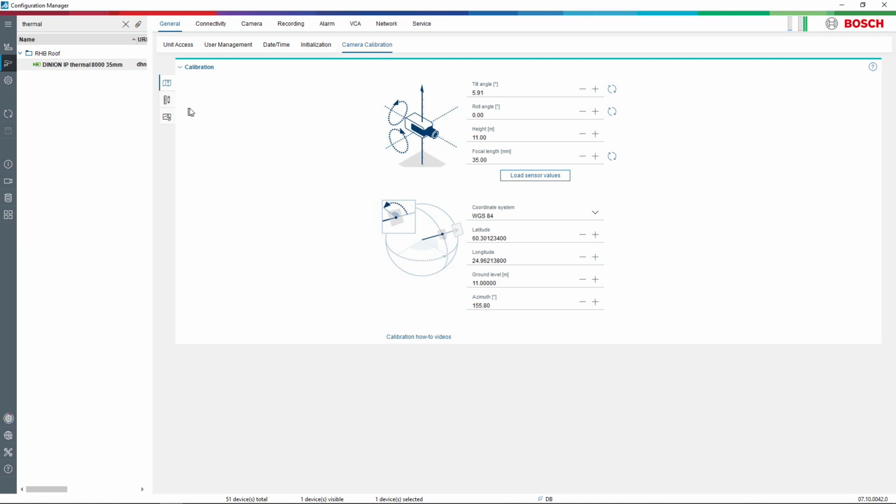And I see another thing here, Jimmy. You have some other nice and interesting information there a bit below. What is that? That is the coordinate system for the GPS. So you can also use this in different software to see where the objects are on a map, for example.